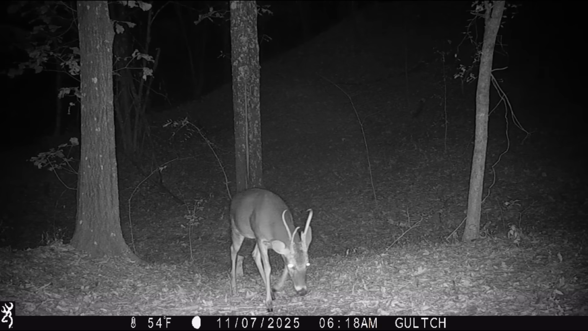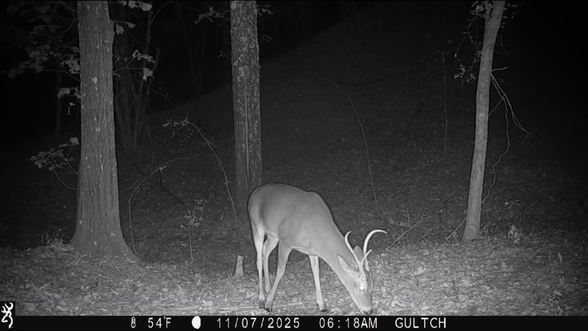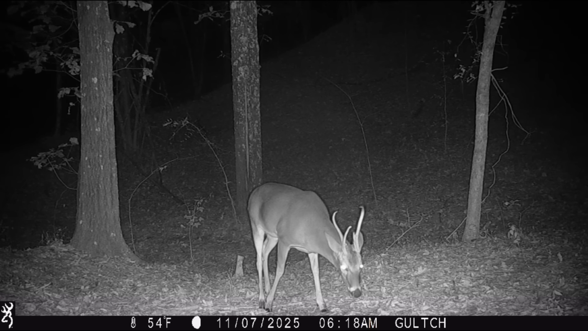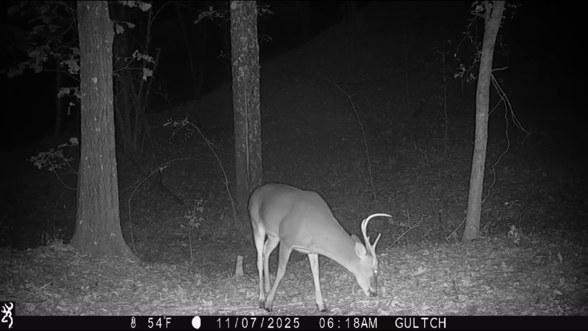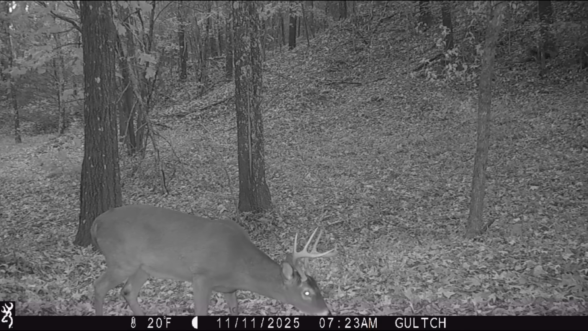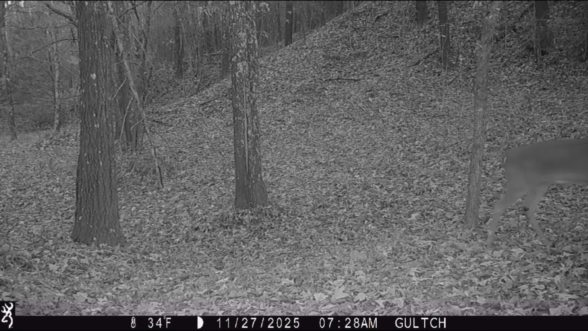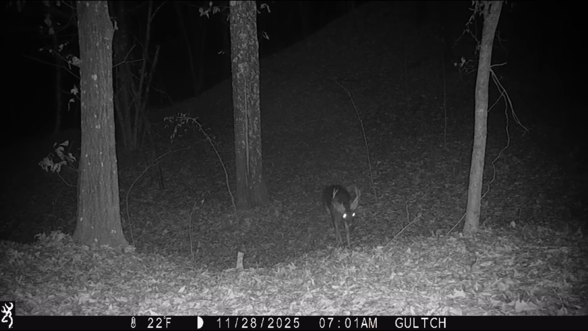Ooh, coyote. There's a lot here in the gulch. There's the unicorn deer. This is back in the beginning of November, though. This little bottoms area here, tons of deer activity. Look at him. What is this? 11:27. So yeah, the rut is on. So he's moving on.